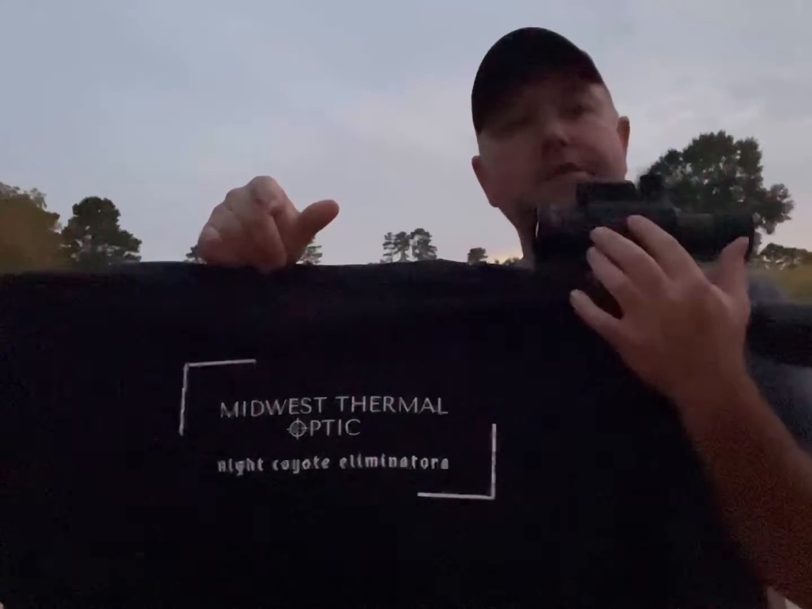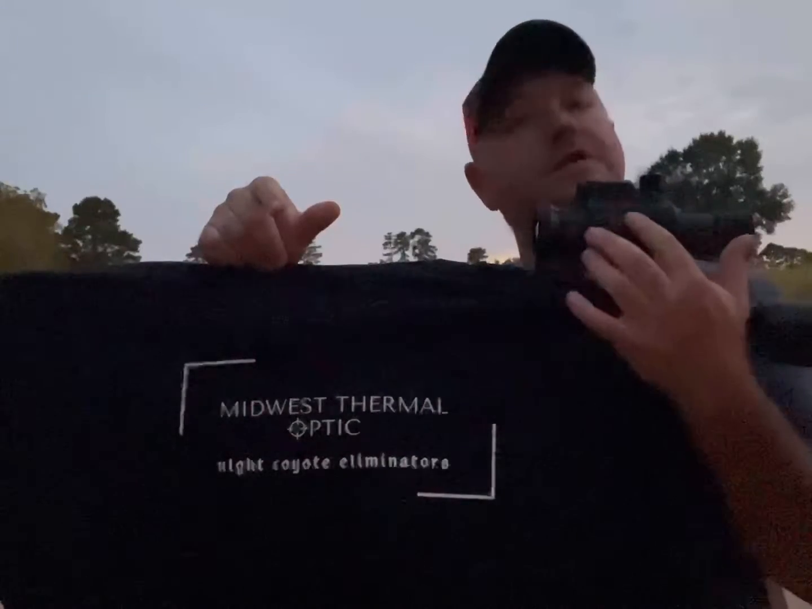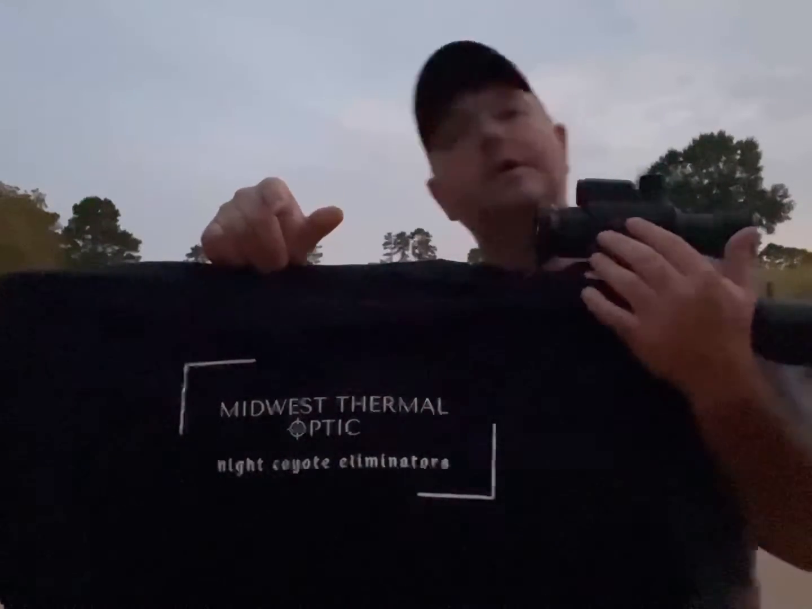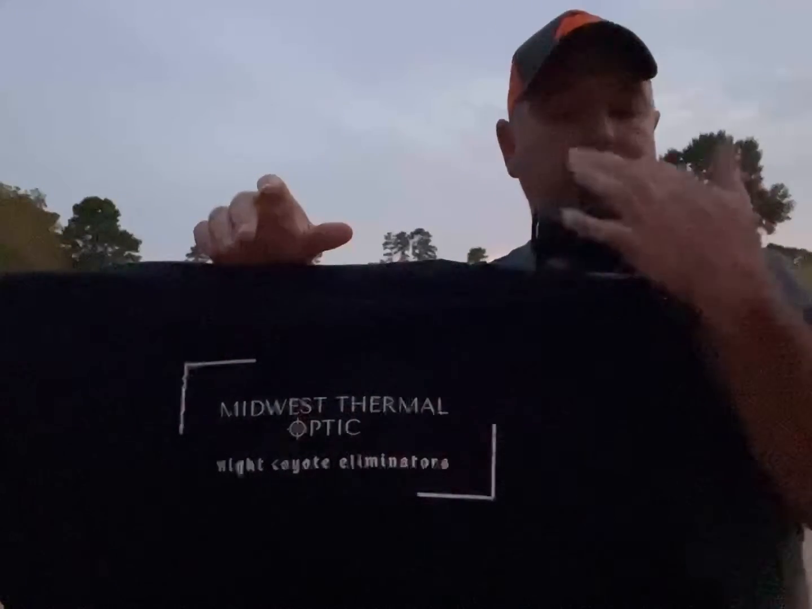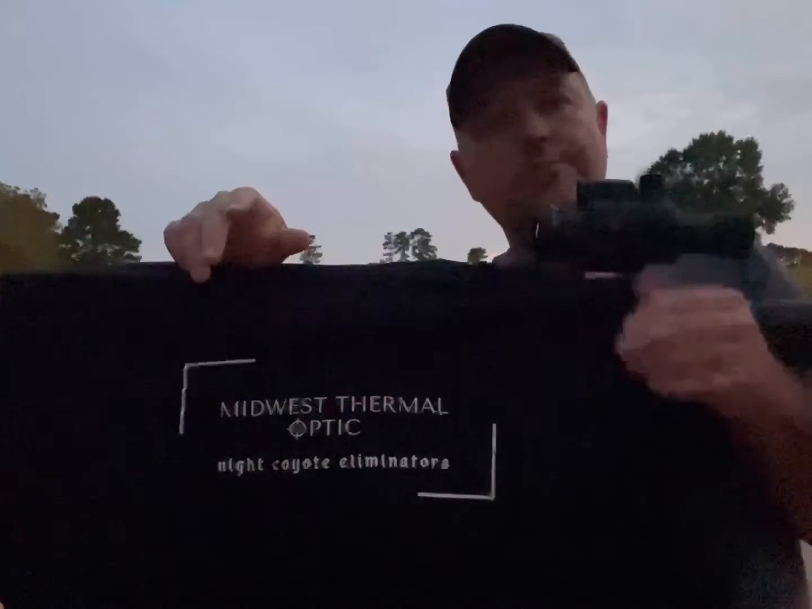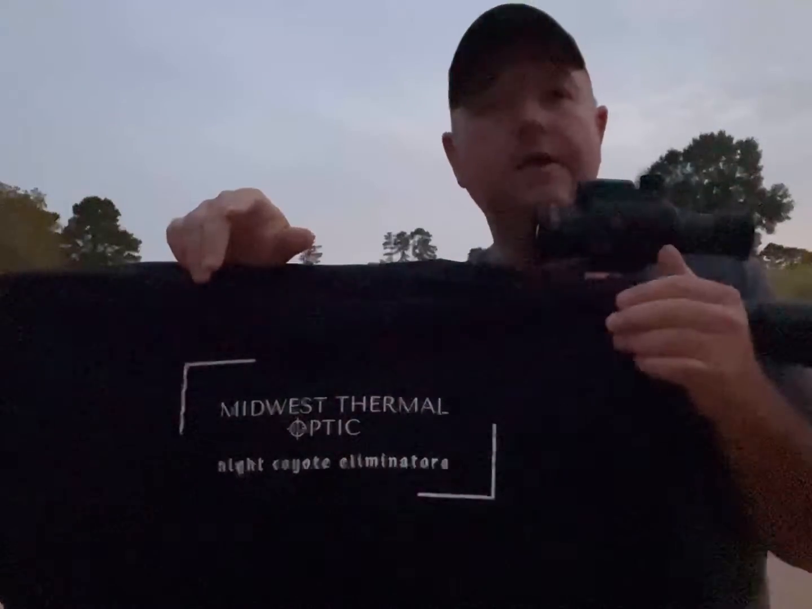So then I'd have to turn it back on, let it do all its stuff and come back, and make sure I was on this scope. So when you first start using it, you're really going to have to pay attention to what buttons you push. I feel like the rangefinder button could have been up on here, or somewhere else, but I got used to it and it worked fine. That's just one little pet peeve of it.